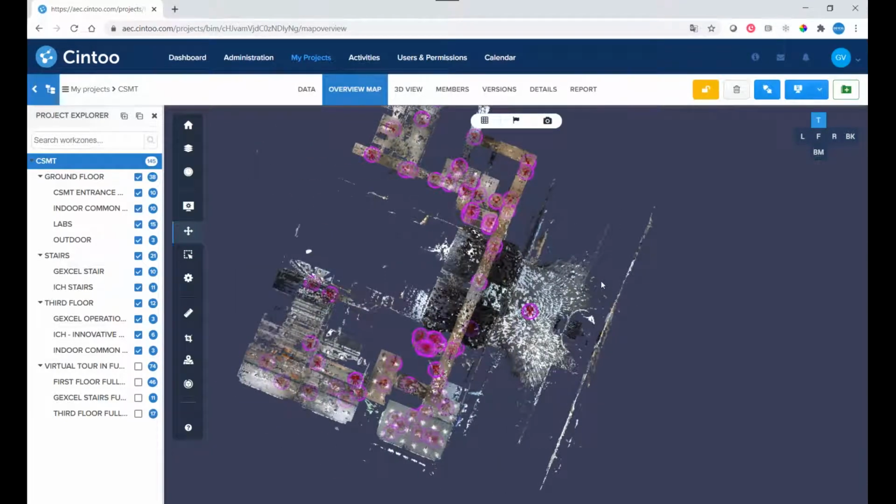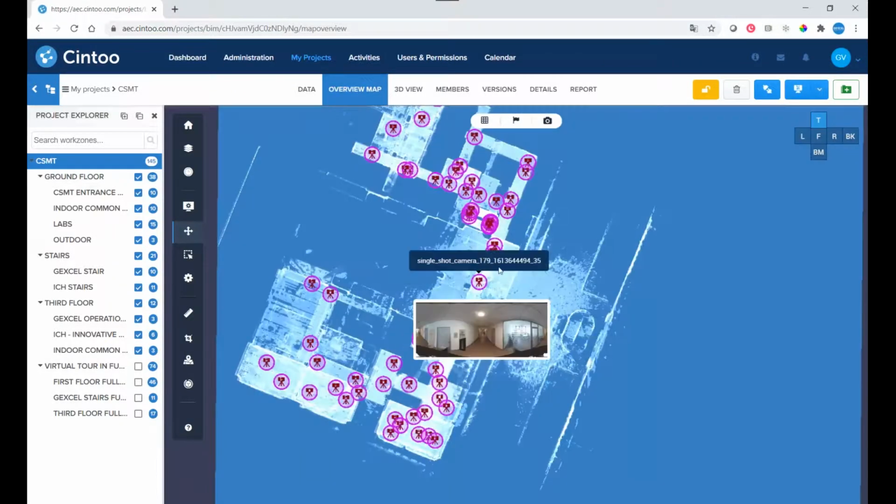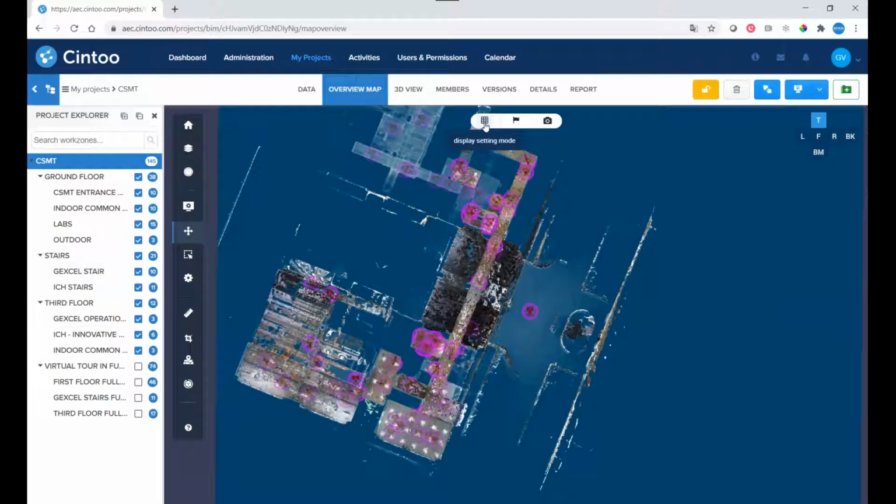We are looking at the platform in real time, so I apologize in case there might be some kind of delay. In this 2D view, you can visualize the data that you have scanned.